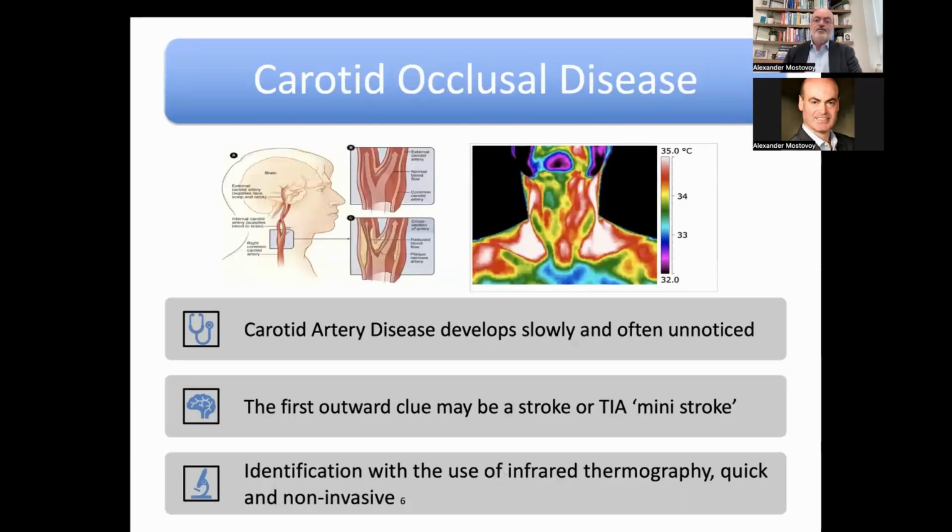Carotid occlusive disease is not common, but from time to time, as you can see, we will see an occlusion or potentially an occlusion. And again, with Doppler ultrasound, we can confirm. In many cases, as many practitioners will attest, carotid artery disease may develop slowly and sometimes unnoticed, but it's a huge risk.